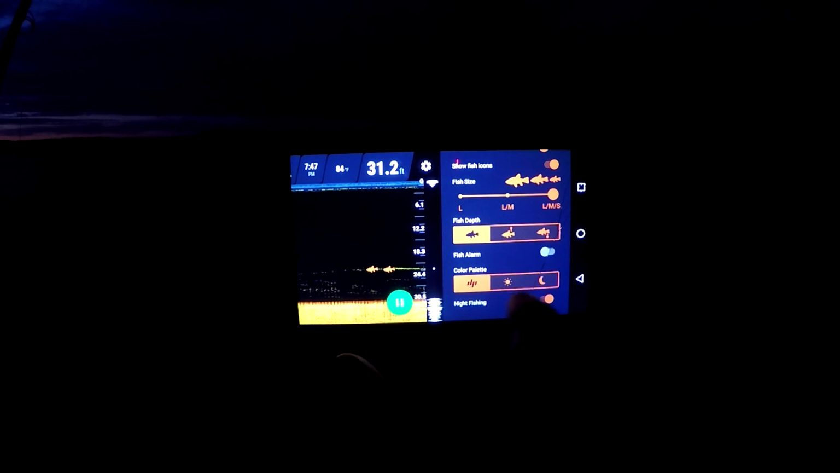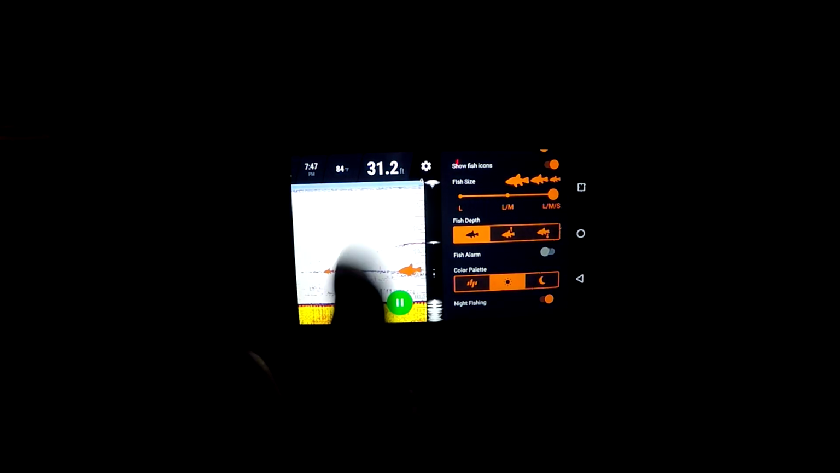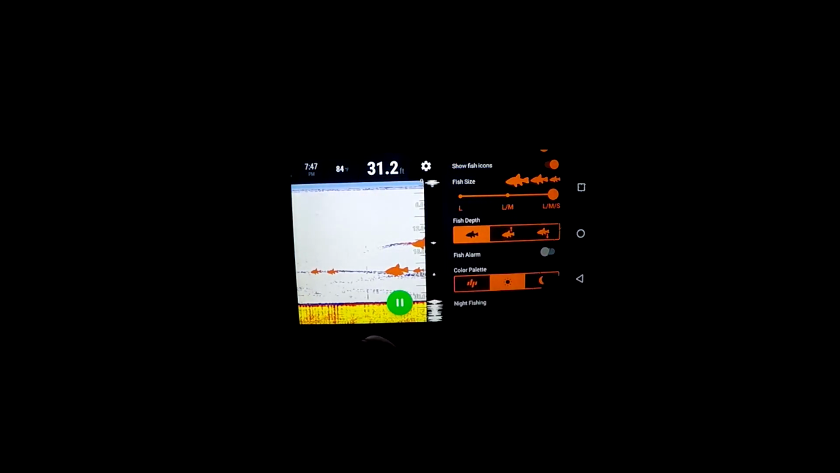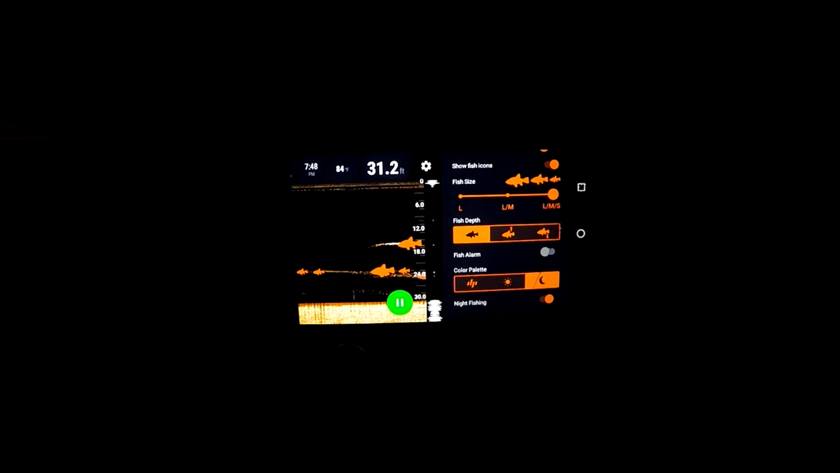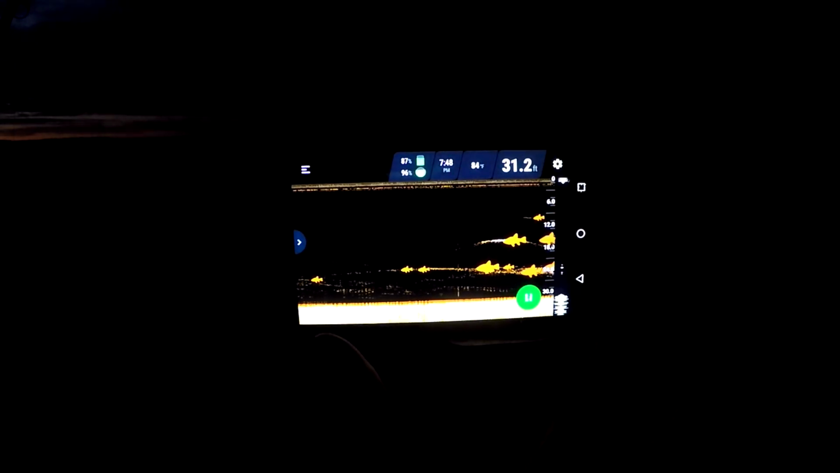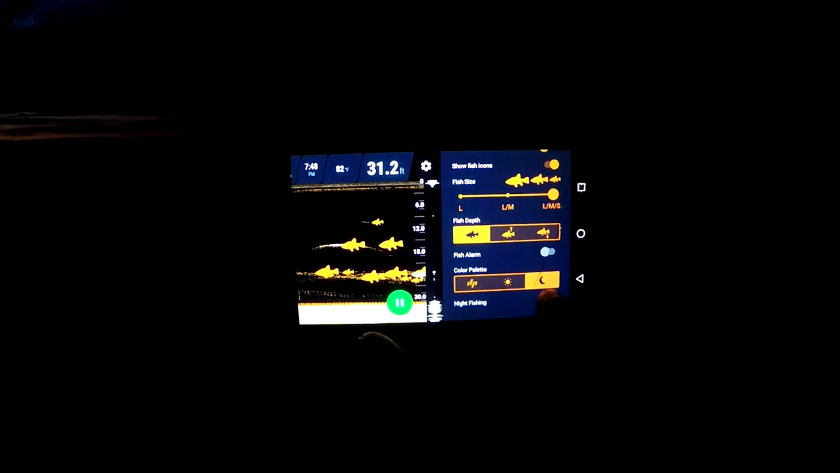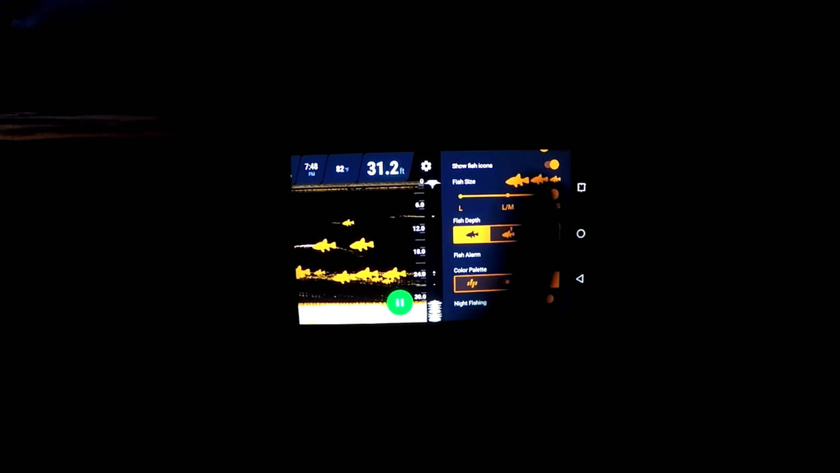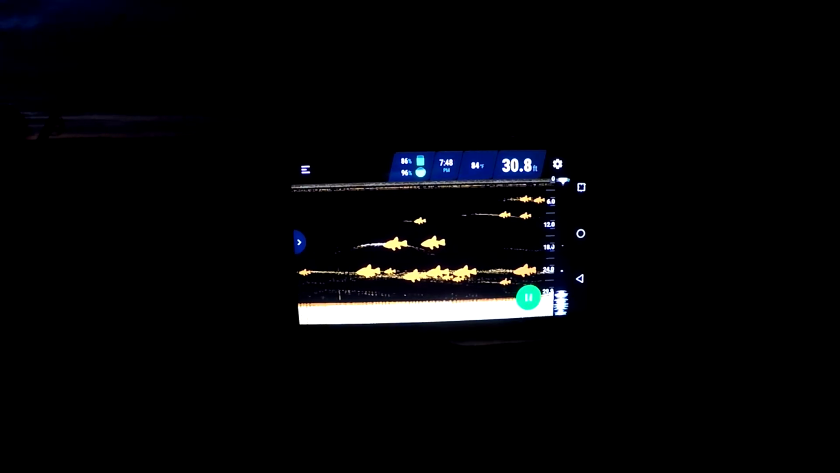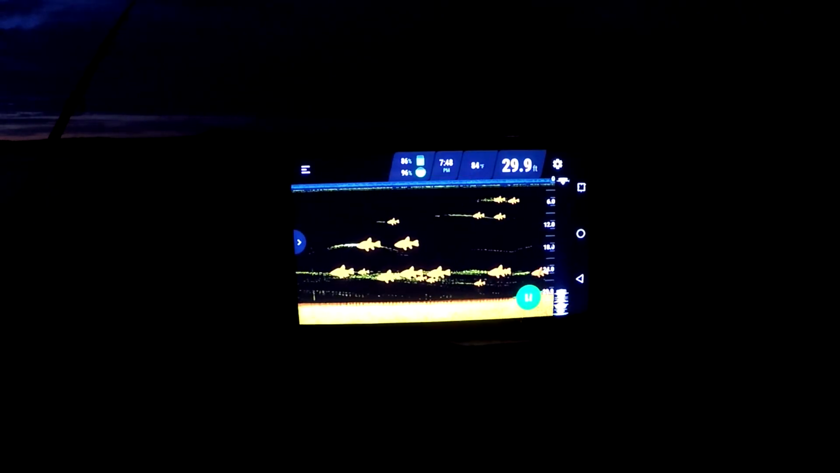And then these are the different color palettes. This is the basic. It's the one I like. This is the daytime. It's very easy to see in bright sunlight. And then this is the nighttime. It'd be so funny if something ate my Deeper. And then this is the night fishing icon. This is what turns on and off the bright blinking light. I'll put it back on my favorite color. There we go.